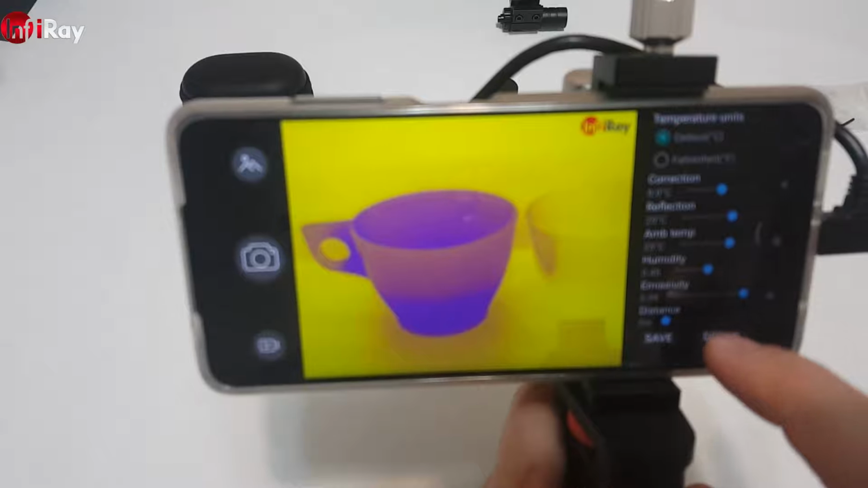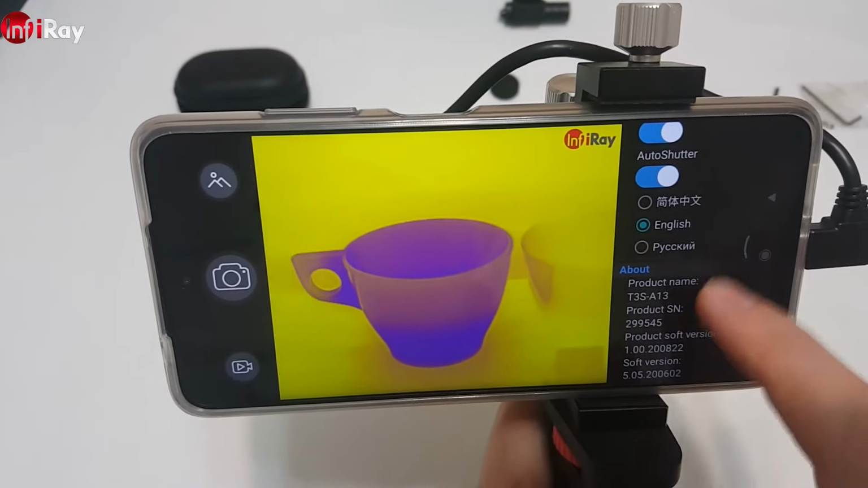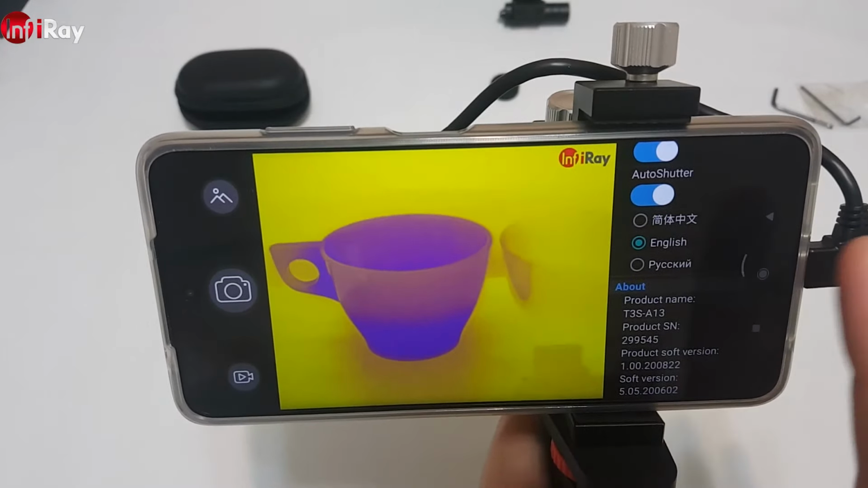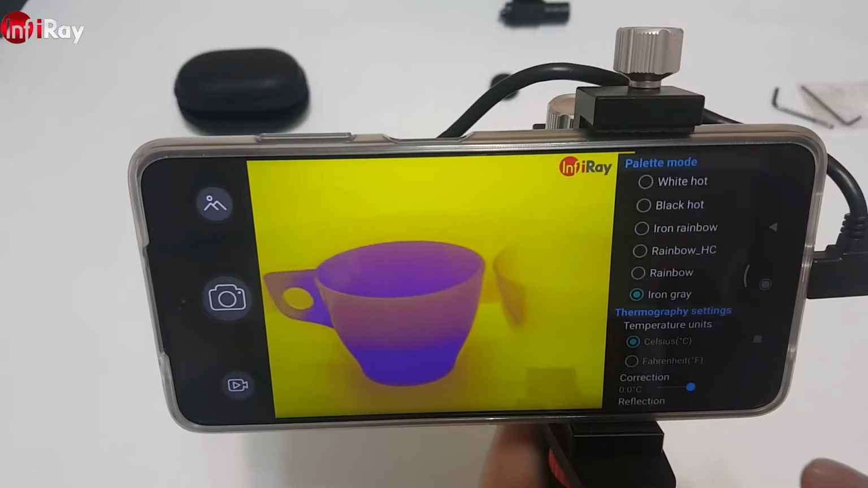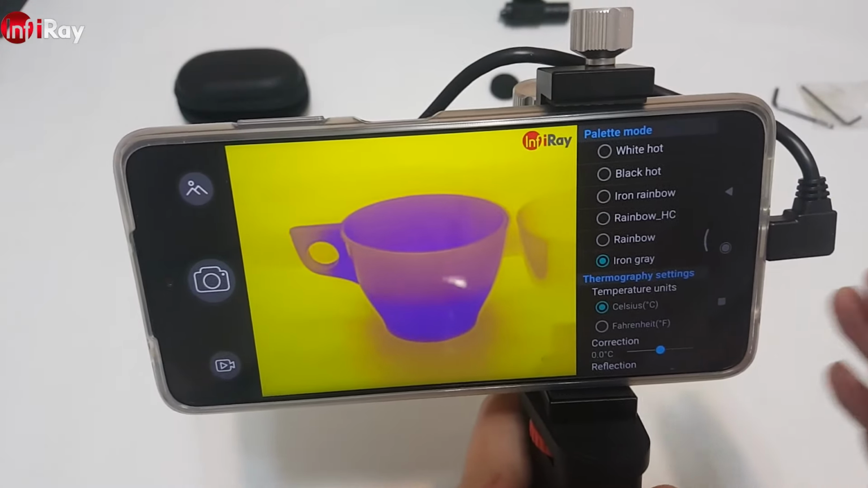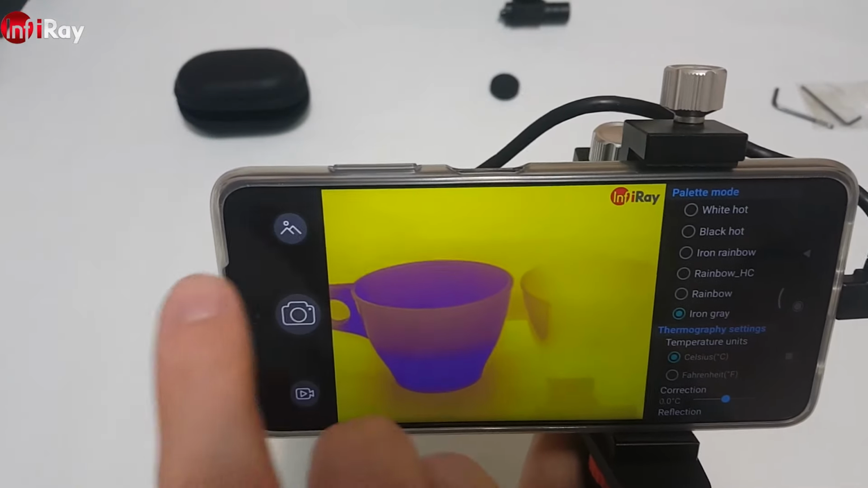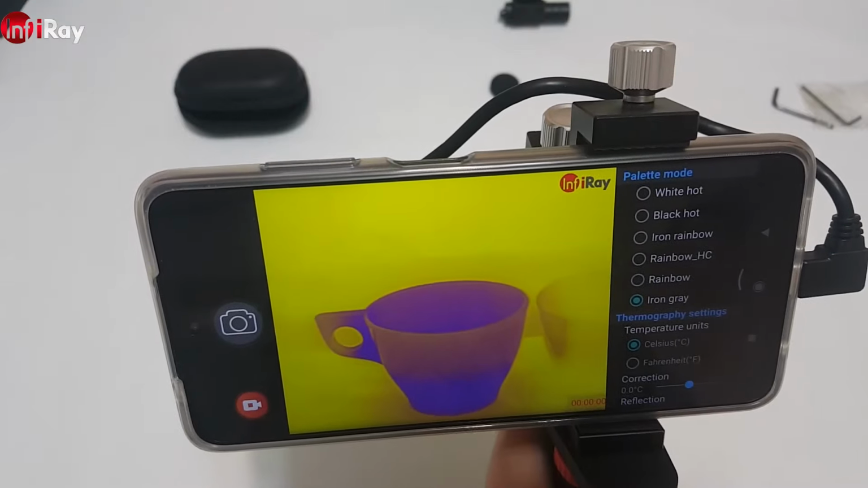Temperature correction, basic things, language, and you can see the software version and the product name. You can take a photo, or you can record the video.